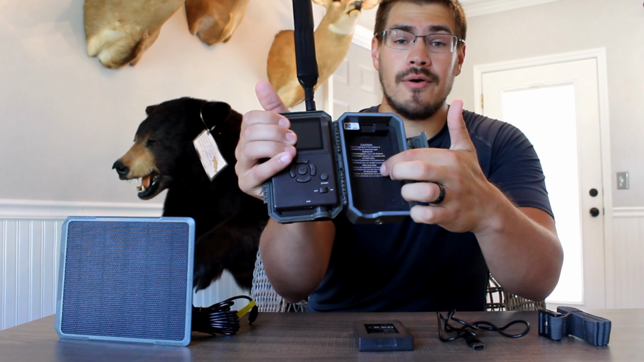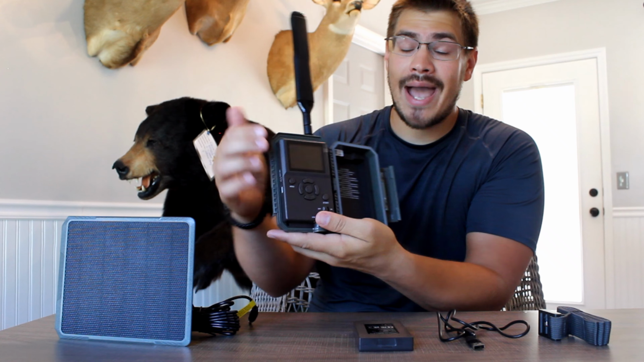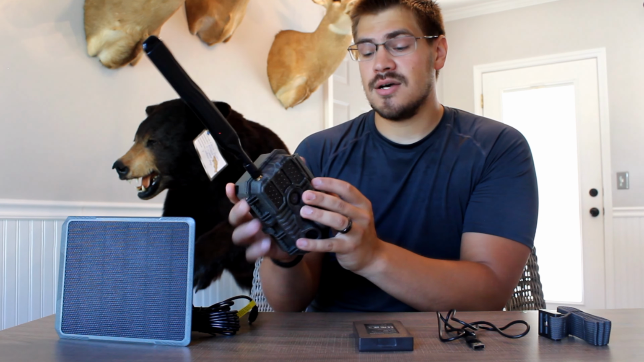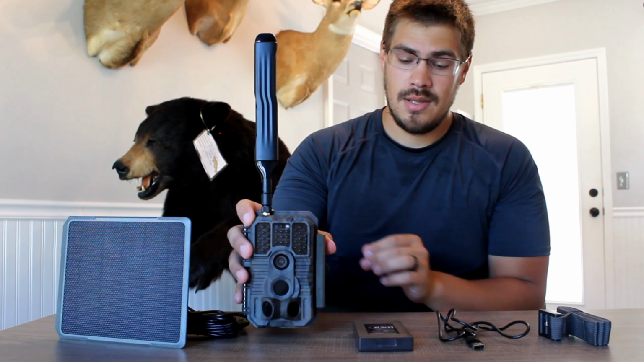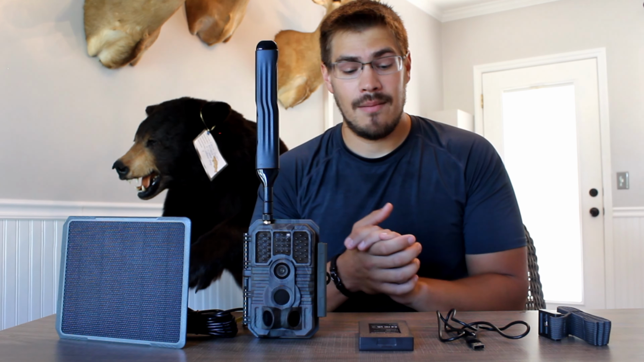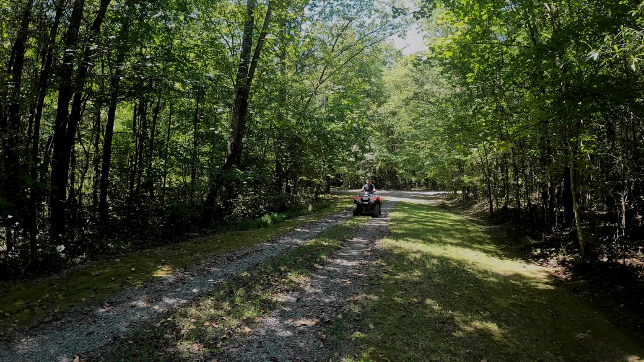This is actually where the battery goes, and then right here is the interface, and you can actually change a lot of settings from here, but also you can set them on the app, so I like that. You can do either one, and I usually like doing it from the app, but if somebody likes that, they can do that. But I am super stoked to try this out. Let's go set it up.